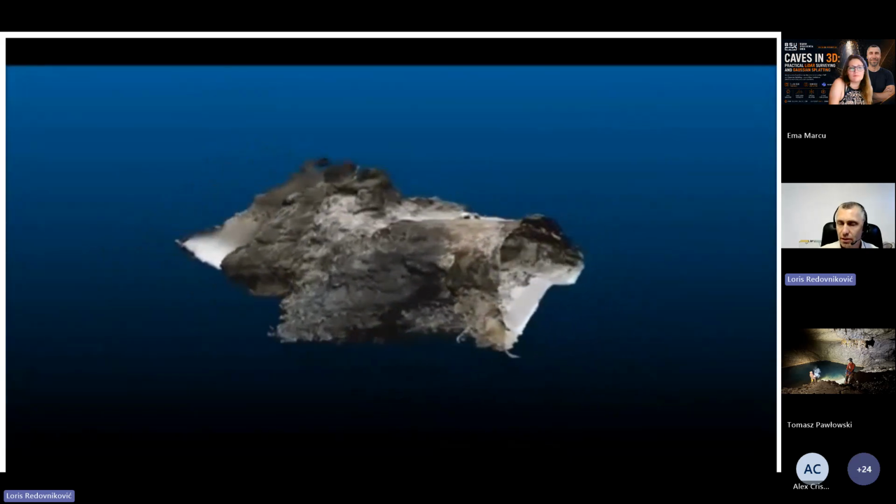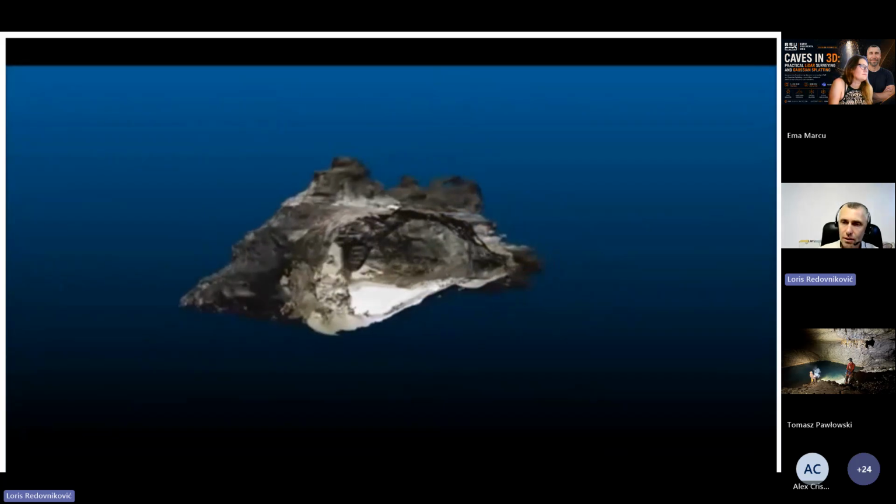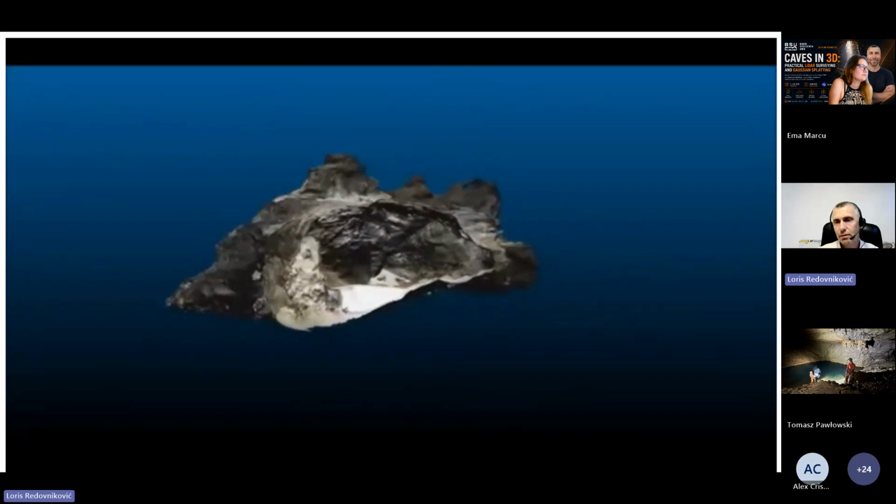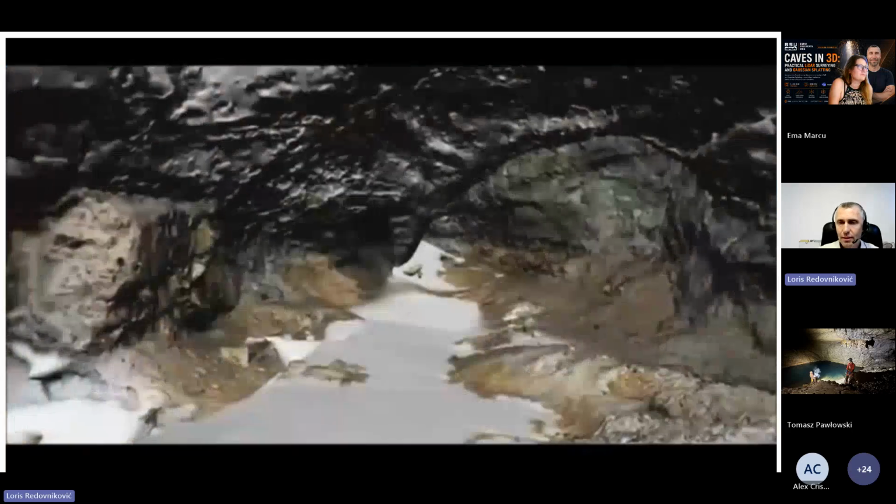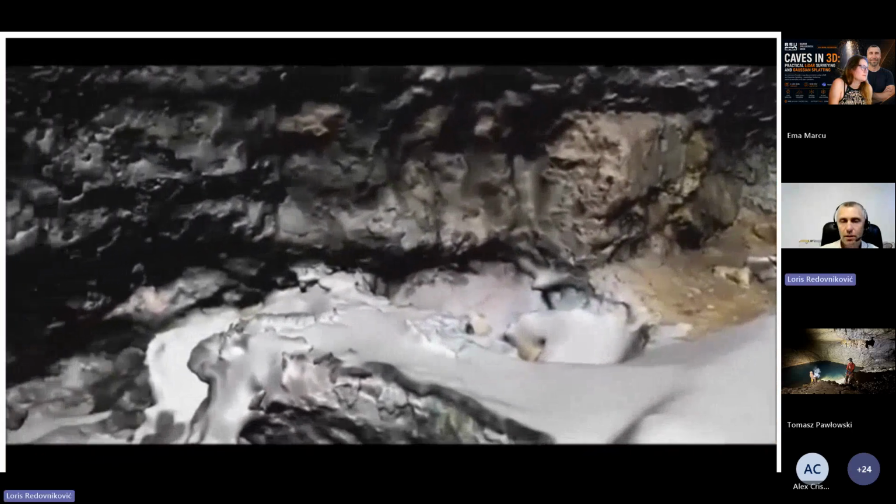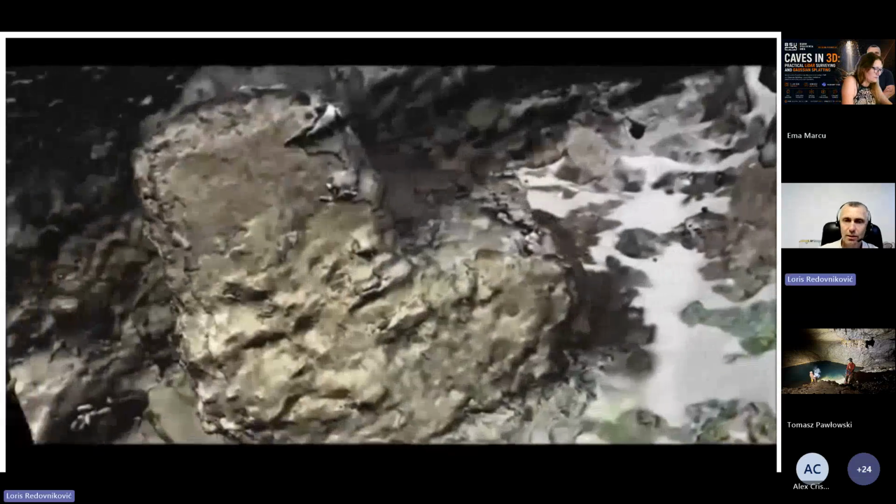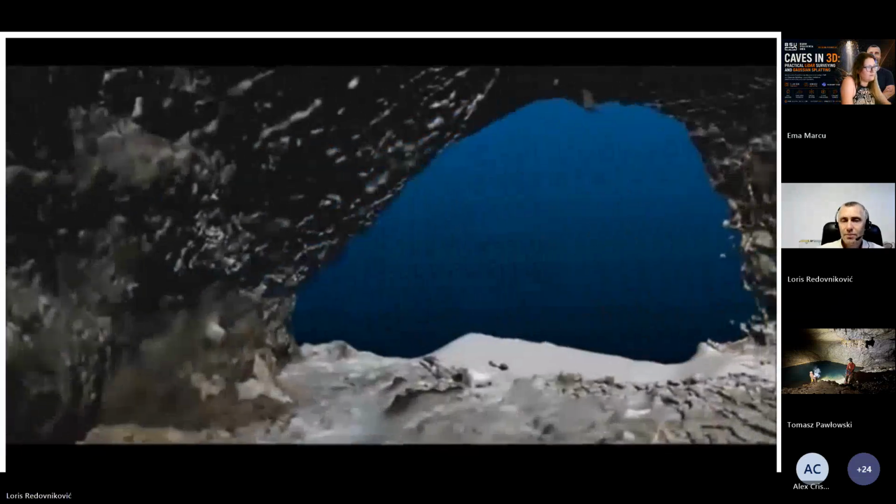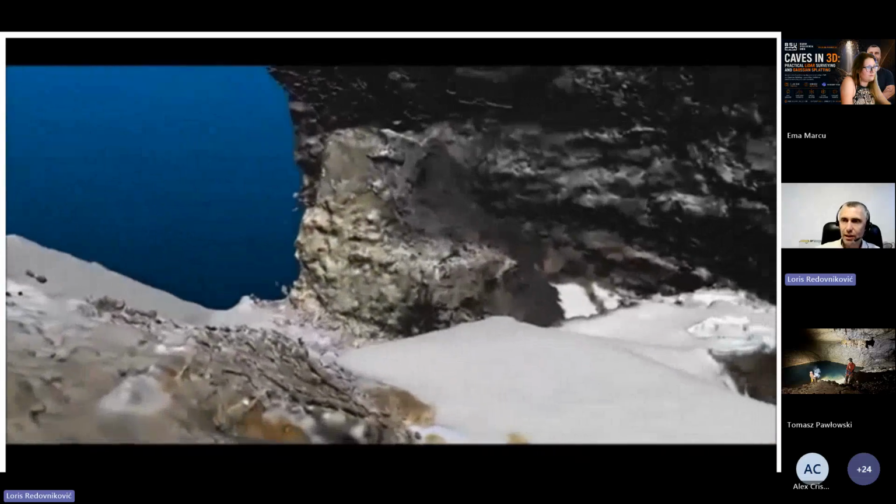We had a problem with the floor, but we used a total station and got some points, and so you can see this white area is something we did after, not with photogrammetry, but these results are good, but we used mostly daylight.